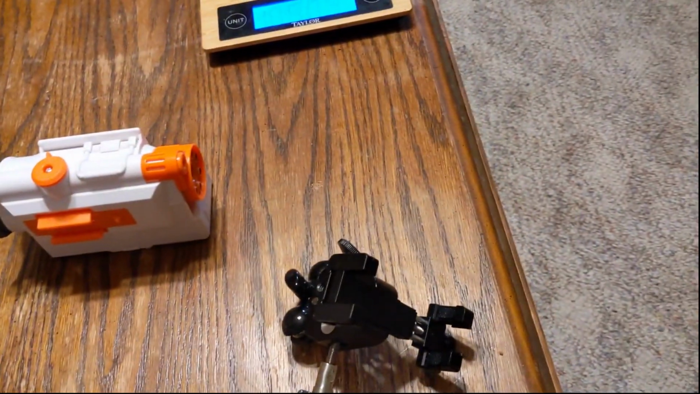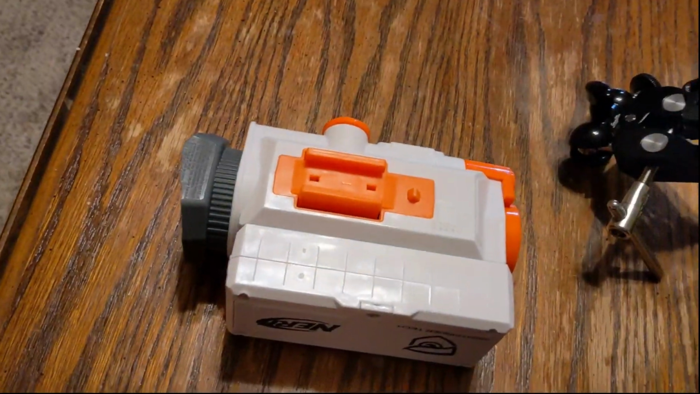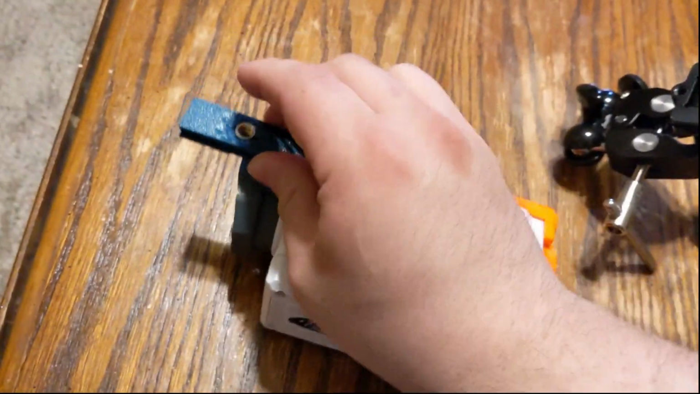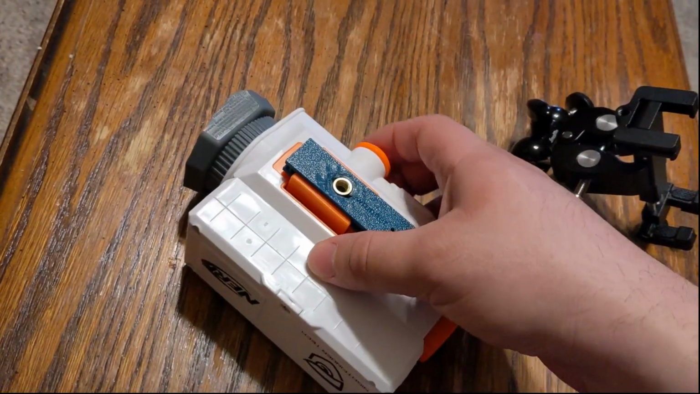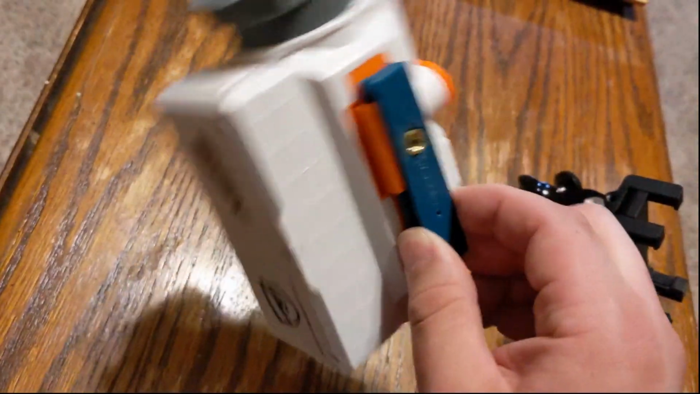So this just goes, so it's unlocked. I believe it goes this direction. Right on there. And then you lock it and it holds it.